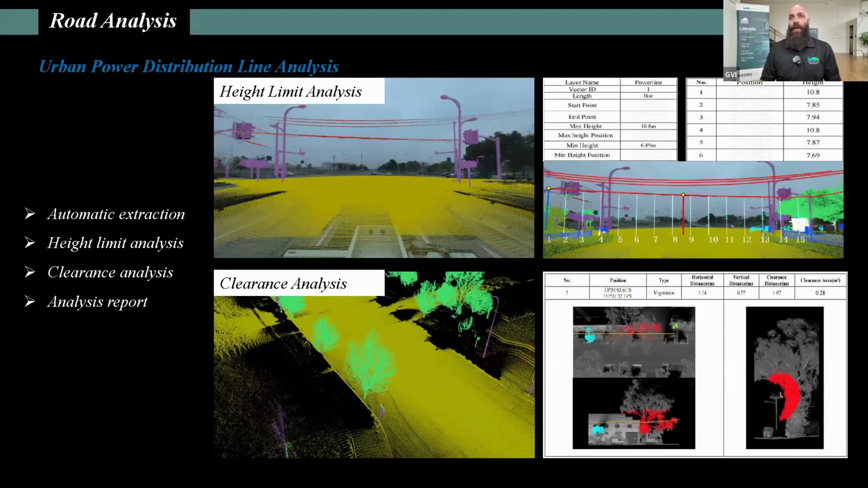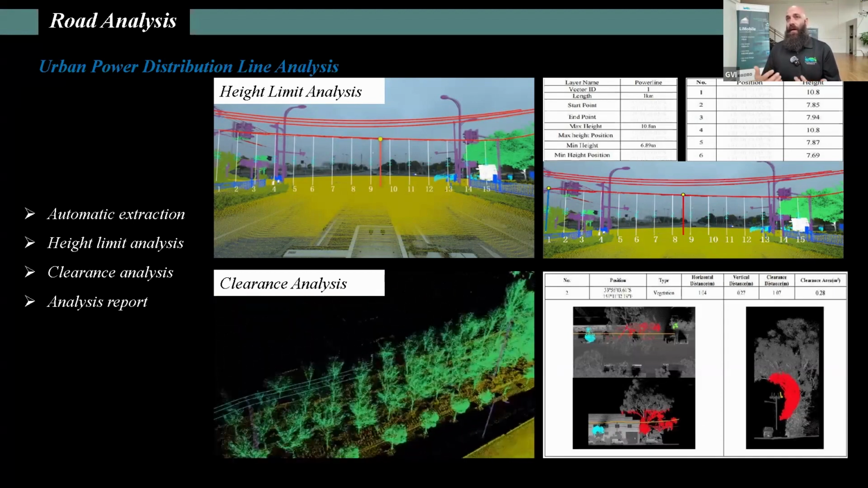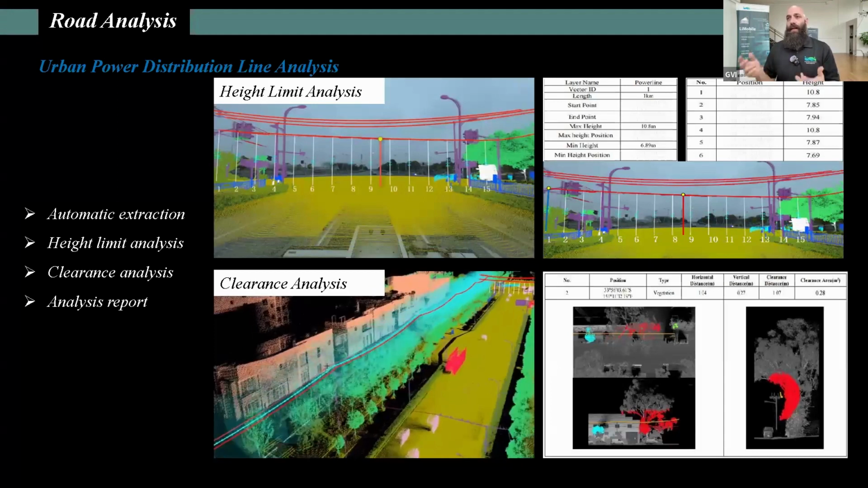As mentioned earlier, we have our urban power distribution line analysis. These are automatic features that can be generated post-running classification. So we have our power lines. We know exactly where they're at based on classification and segmentation, which allows us to create height limit analysis based on road crossings or specific distribution lines or lines running through a city.